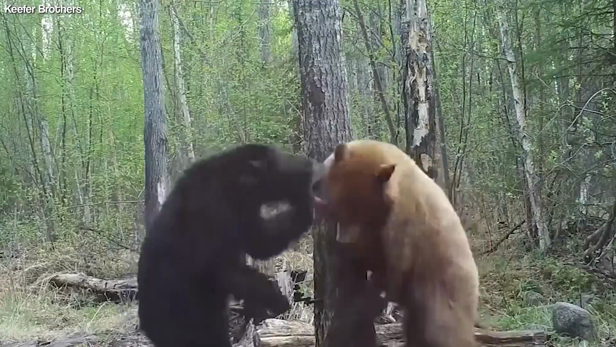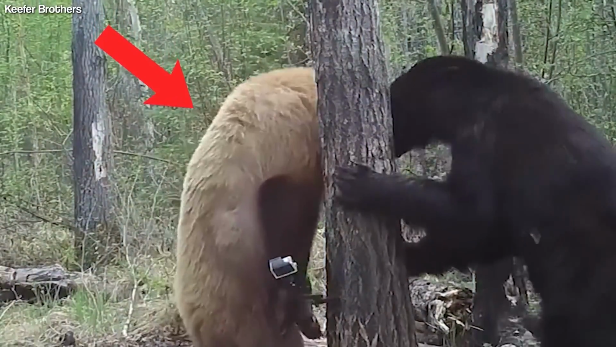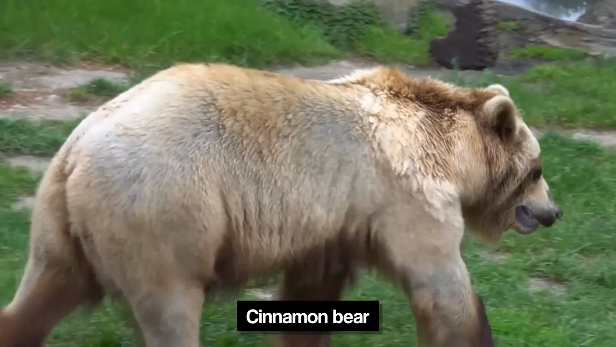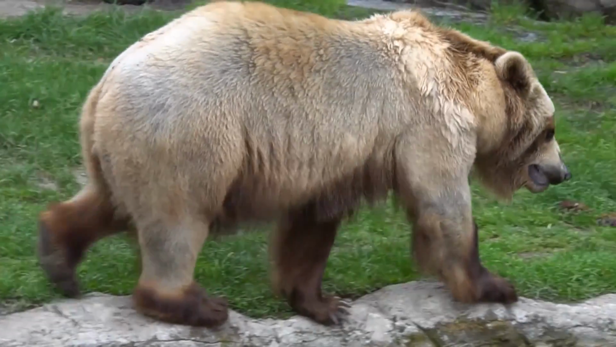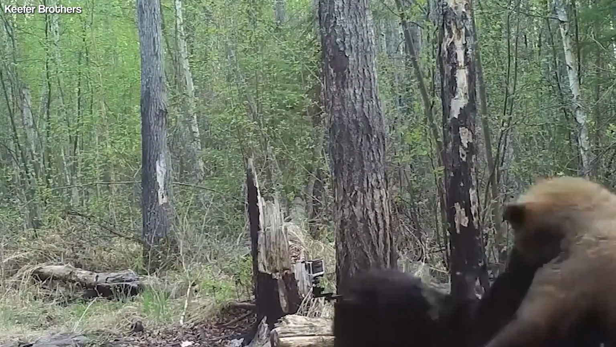There are two black bears in the short 30-second trail cam video, but one is brownish in color with darker arms and face. This is a cinnamon bear, which is a subspecies of the American black bear. In the video, the two black bears charge at each other with their powerful arms and strength.